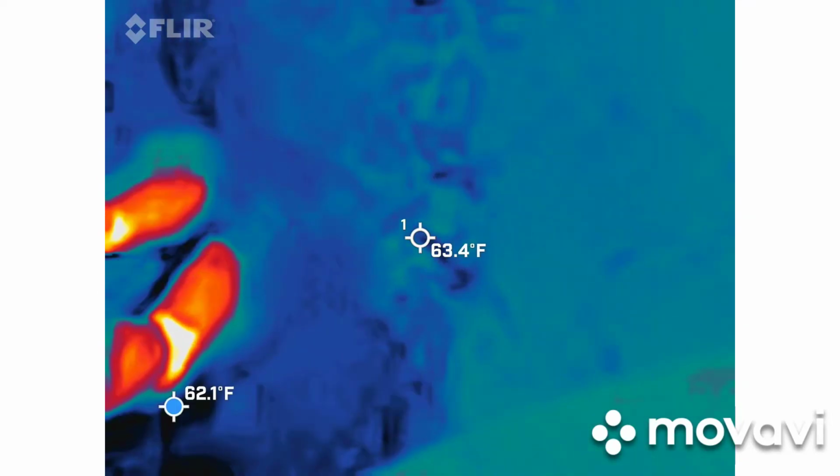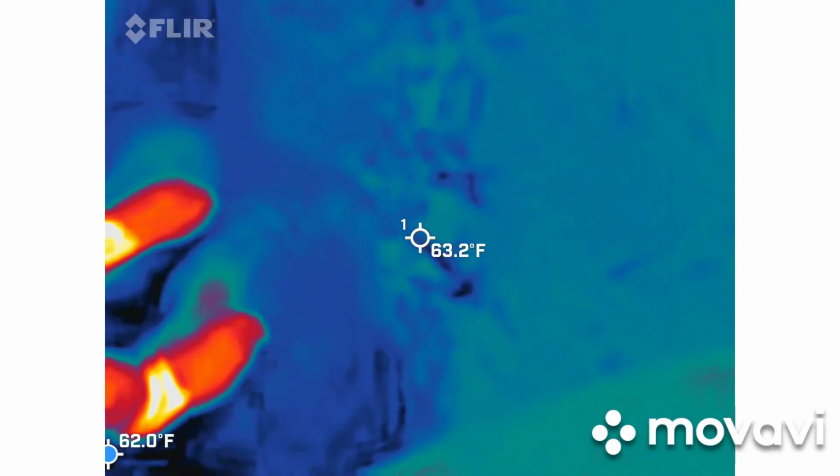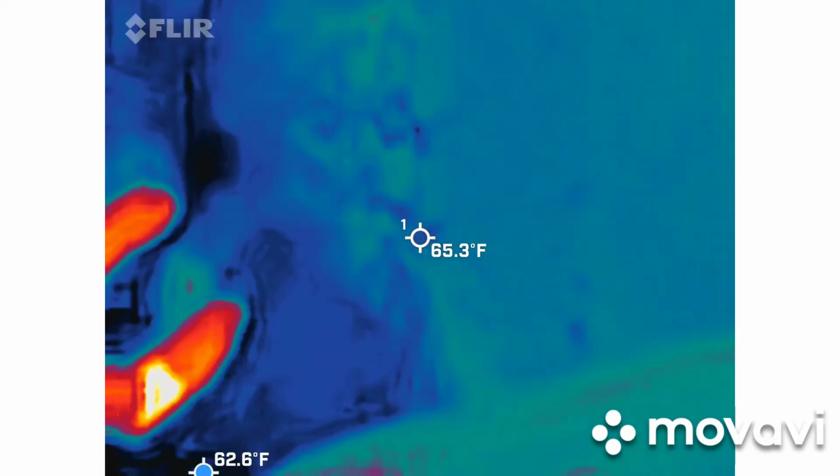So, let's not think about our own health, because that probably put a little bit of concern on some of you. He looks at the old folks. These two are like, are we going to move from this spot? I mean, my legs aren't getting tired.